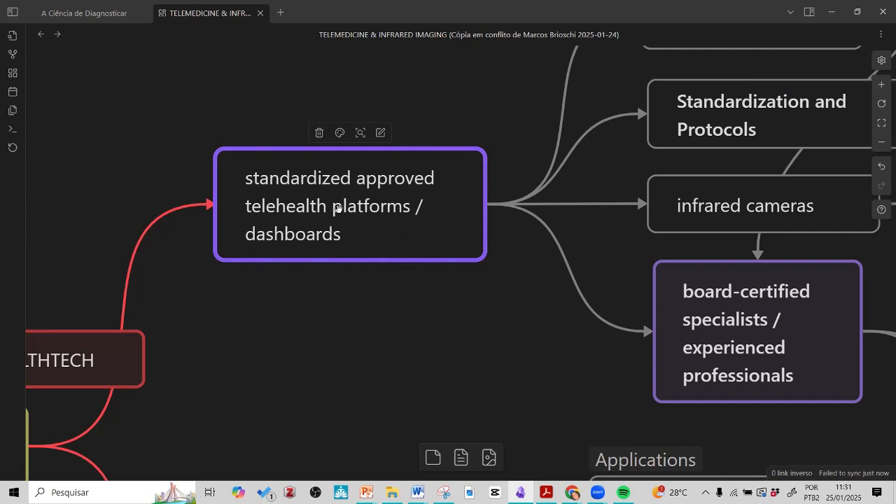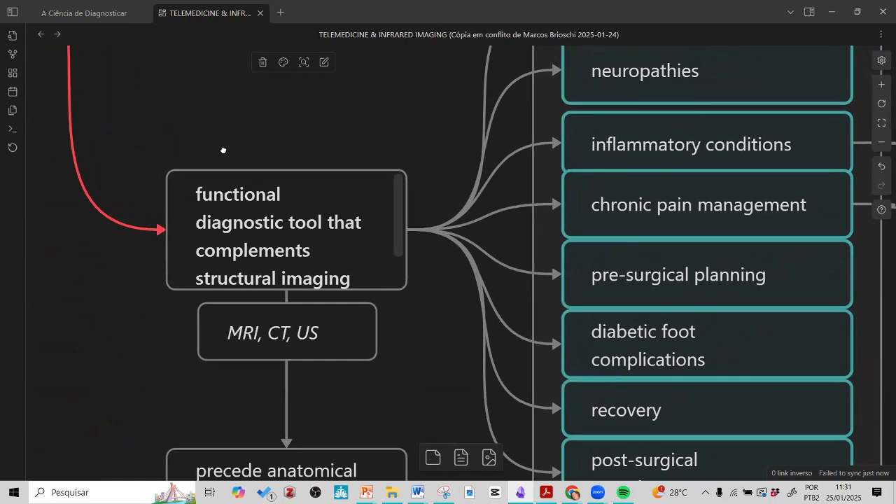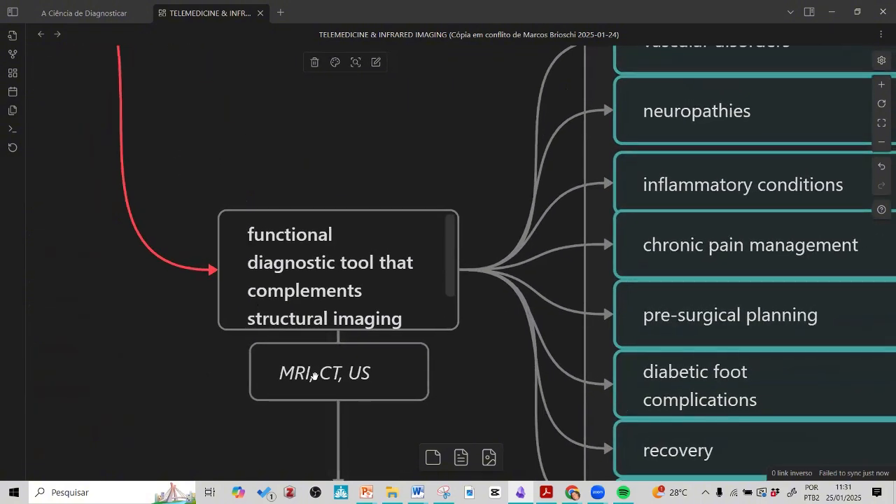And this comes in some kinds of digital platforms that have these systems in the back end. So you don't need to do it, it's just programmed in the system, and you only use a dashboard. And the other point is the function, to think that we are not talking about MRI, CT, ultrasound.